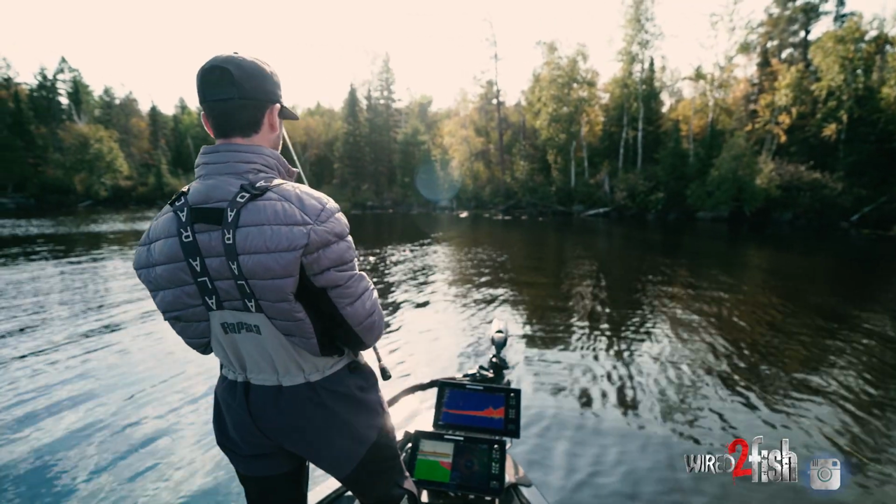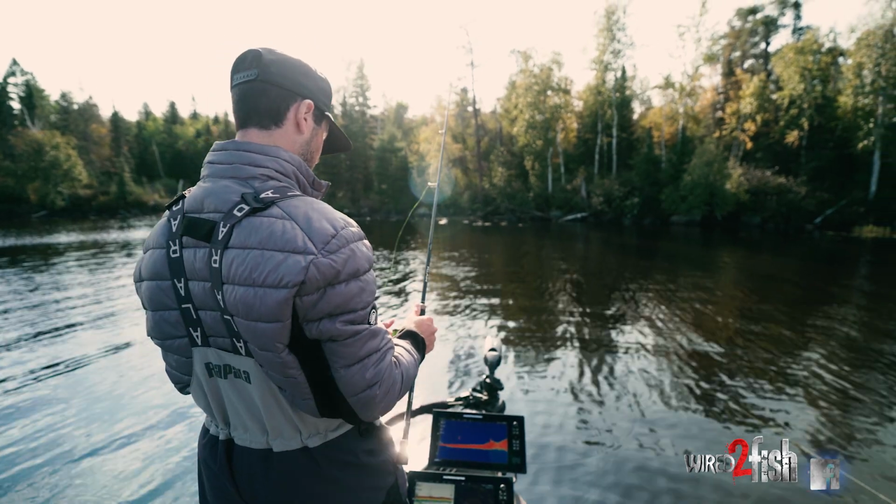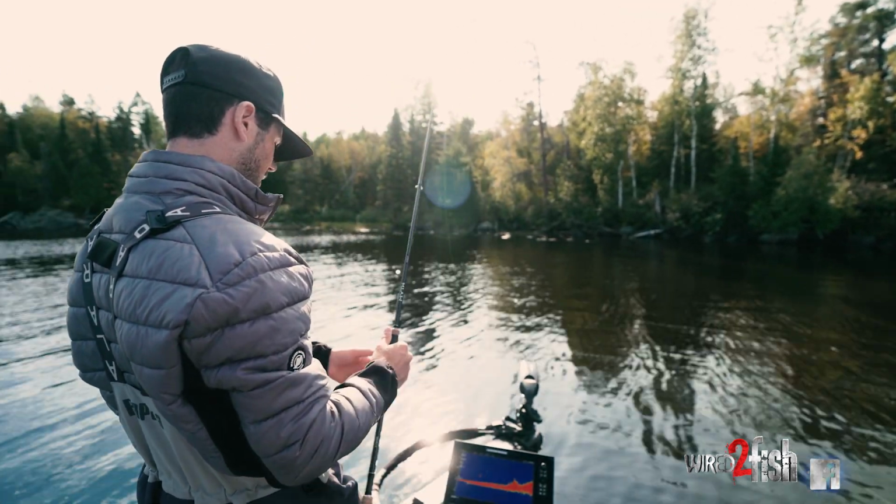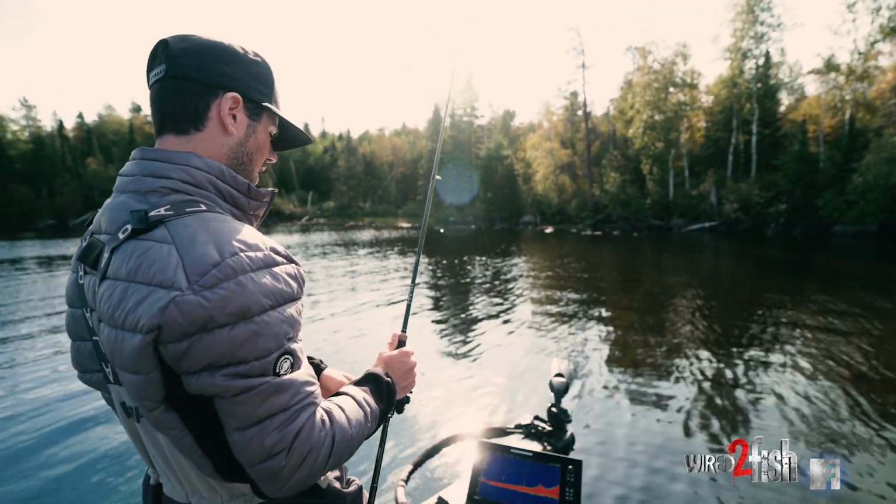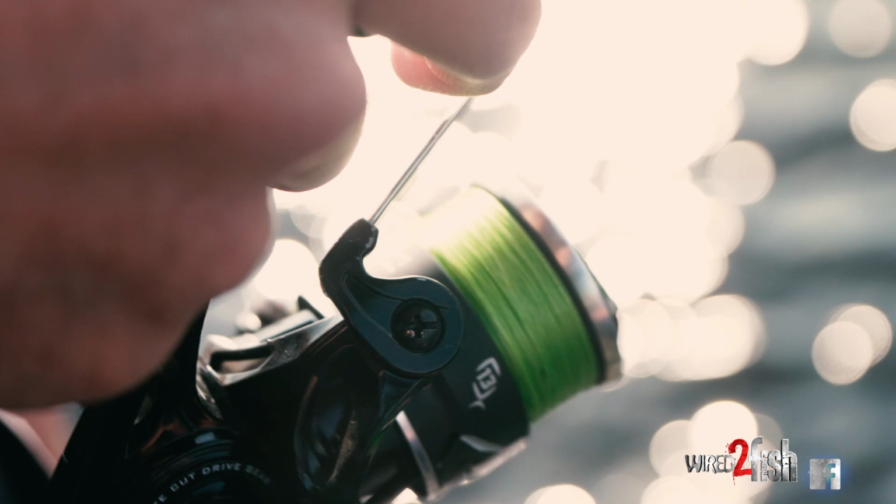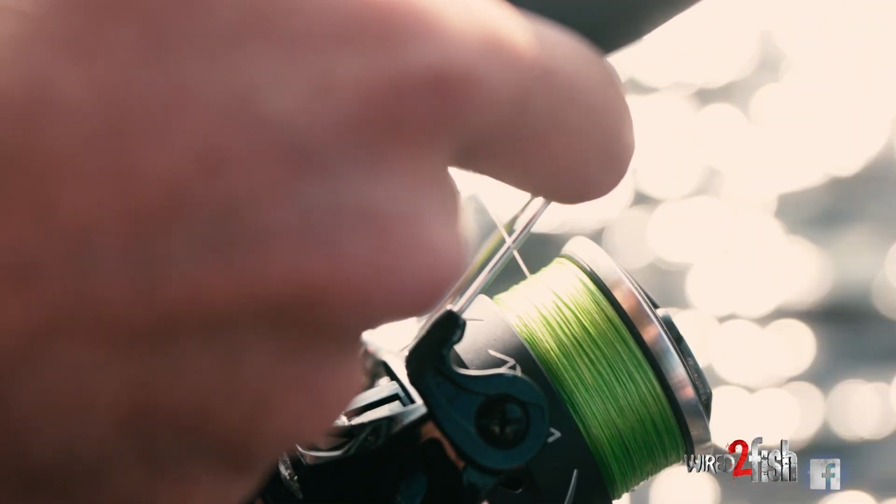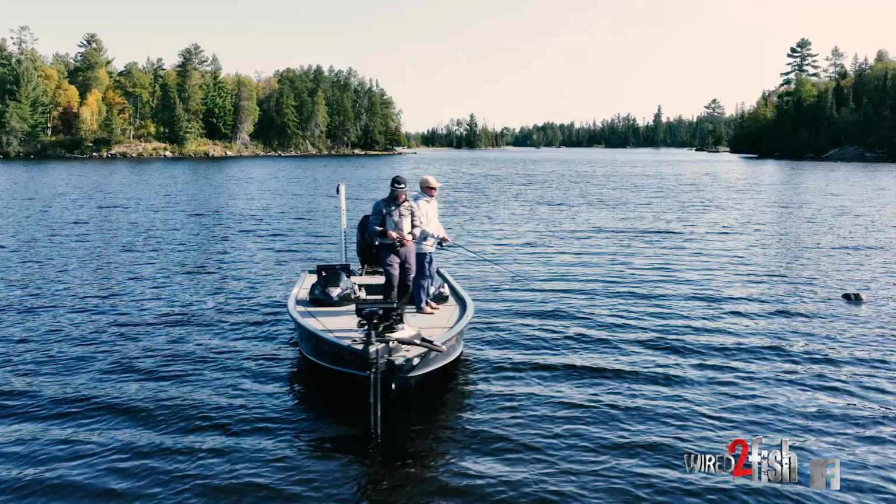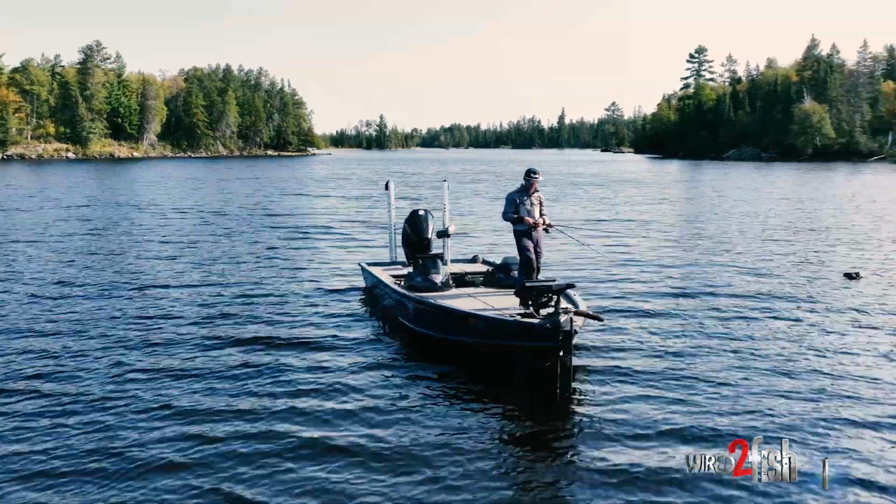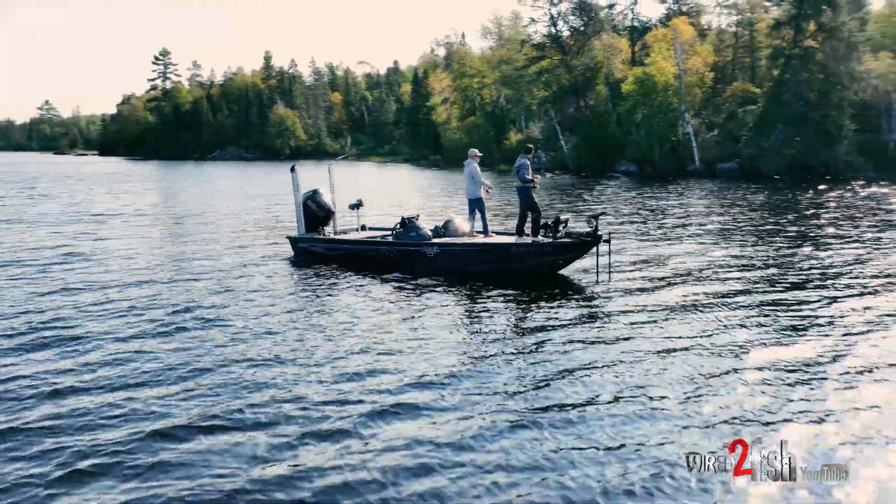Both Adam and I are using a little bit heavier rods. These are actually, I guess, what you would call bass or walleye rods. 7.5 foot medium lights. I like a 7.5 foot rod for casting these little tiny baits out. Lighter braid, 8-pound braid, and then a 6-pound fluorocarbon leader. The nice thing about panfishing is you can pretty much get away with anything that you've got in the boat. Get it? There we go.